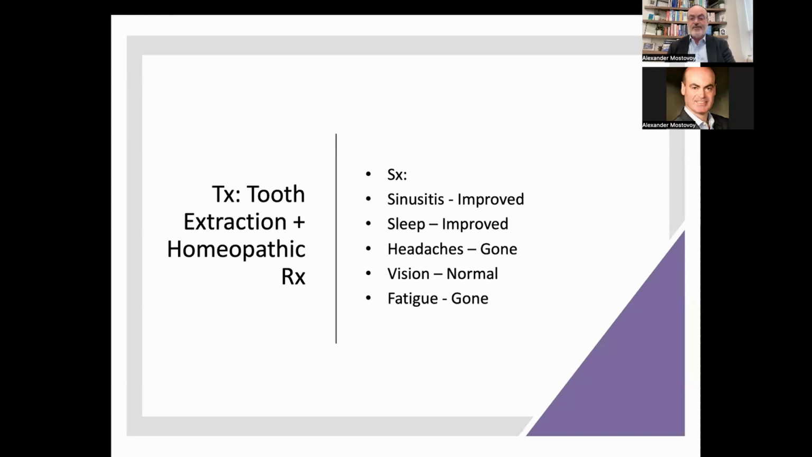He can drive late at night without getting headaches. As a matter of fact, all of his headaches are gone, vision normal, fatigue gone. And this is just because he had an extraction, okay? There was more to this particular story, but I don't want to bore you with all the silly details that came out of his dentist.